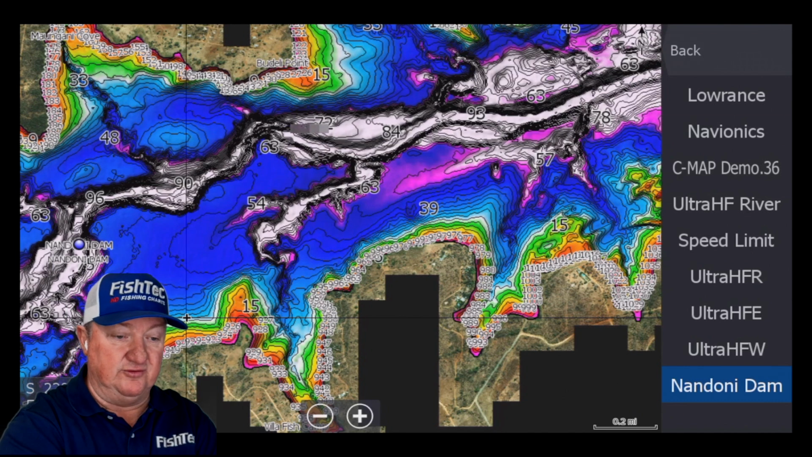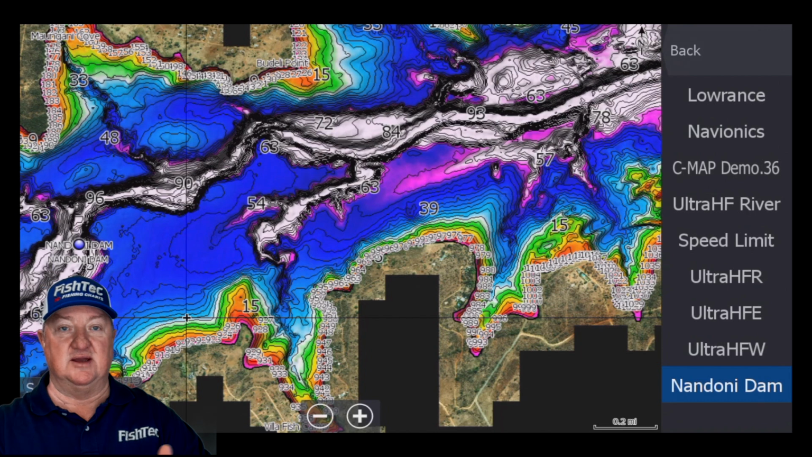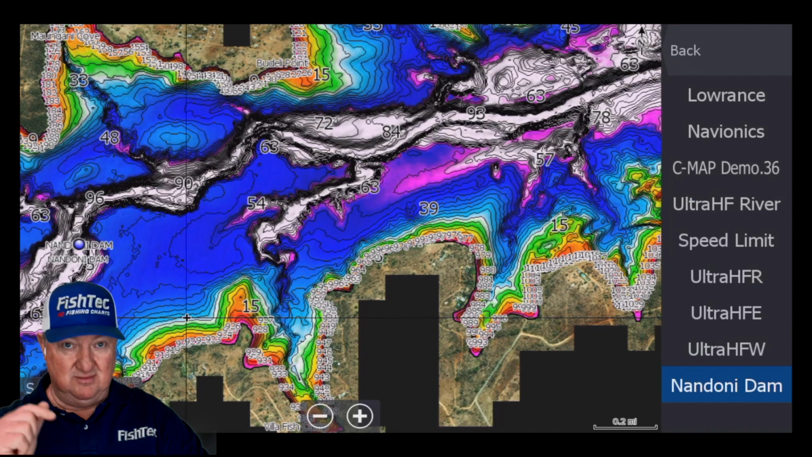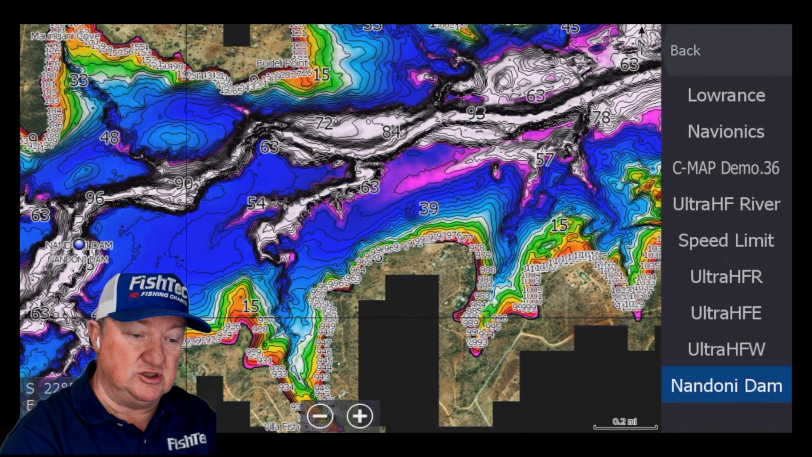And what I've added for this is for Nandoni Dam. Yes, you can do this with your custom colorization and all that type of thing. But I think for the guys that just want to navigate, and the guy that says, listen, I want to get to the river now. I heard that's where the fish are biting. I'm going to the river. I suggest changing to speed limit.